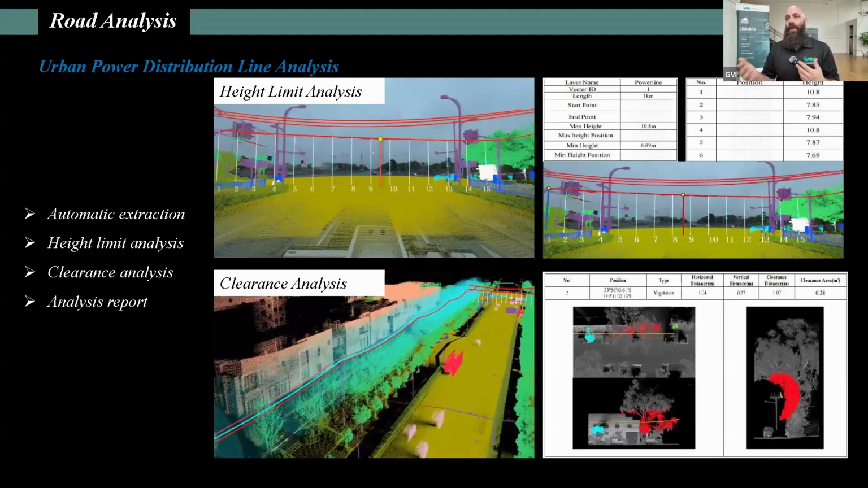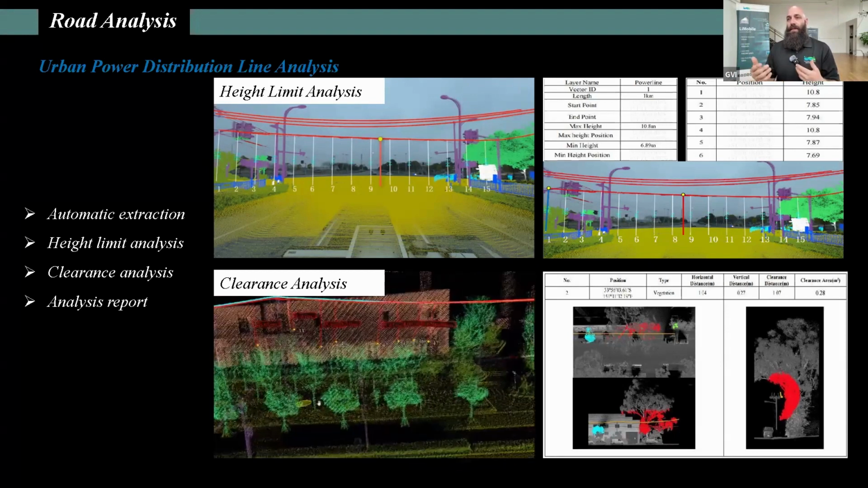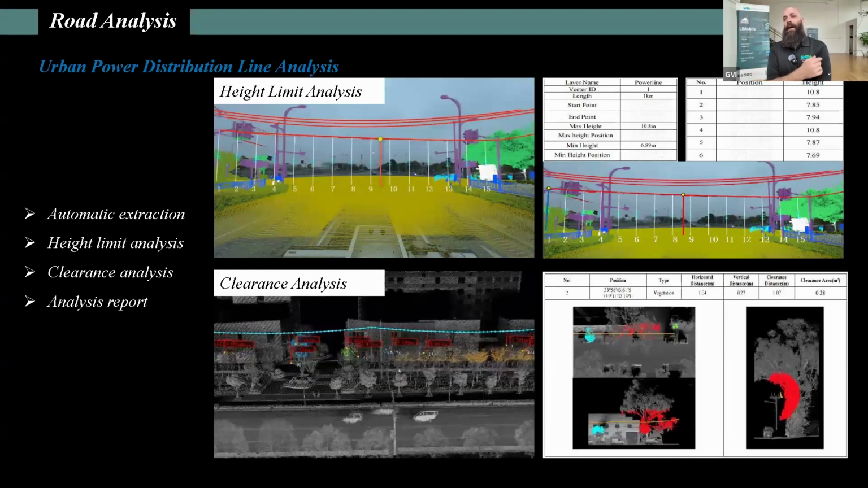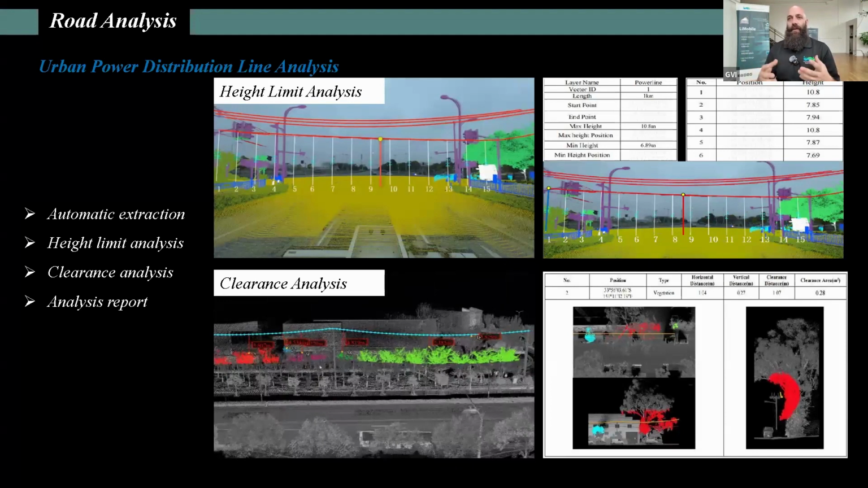We can easily detect whether or not they could be a hazard, along with also being able to detect whether the urban forestry that we are seeing is also a potential hazard, either a danger point or a potential future hazard. We can see that there's a clearance that is needed, and we can easily depict which trees are meeting that threshold or exceeding that threshold.